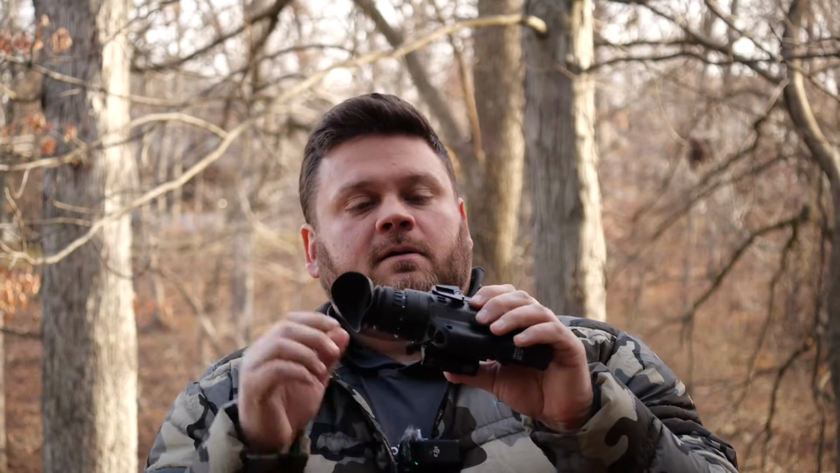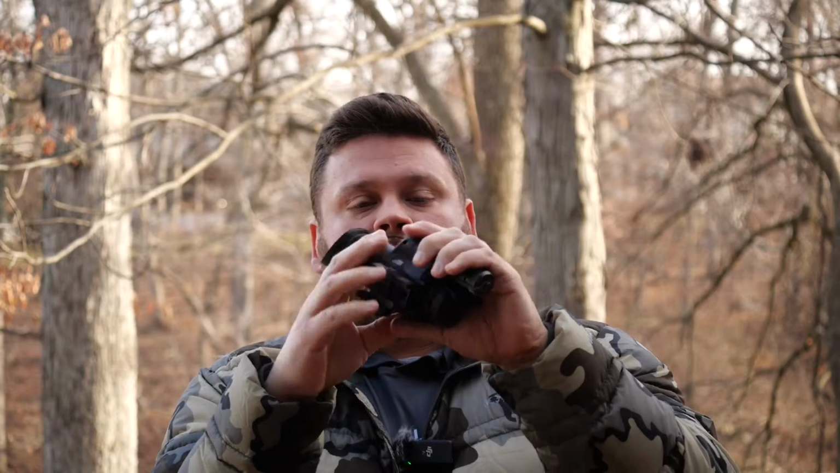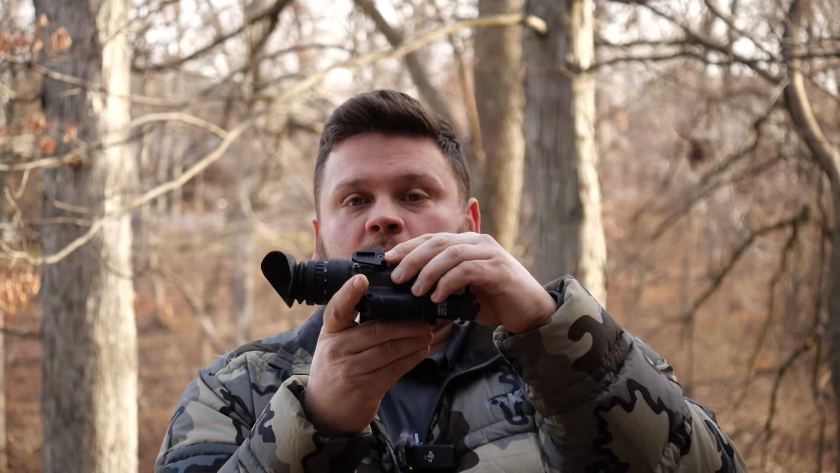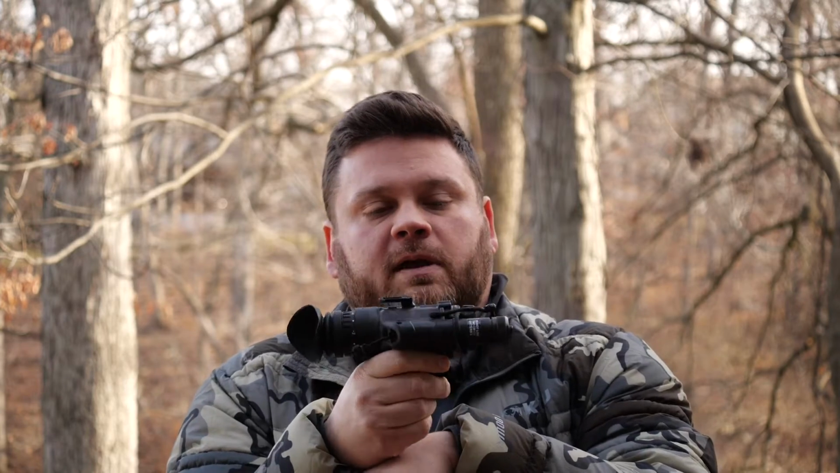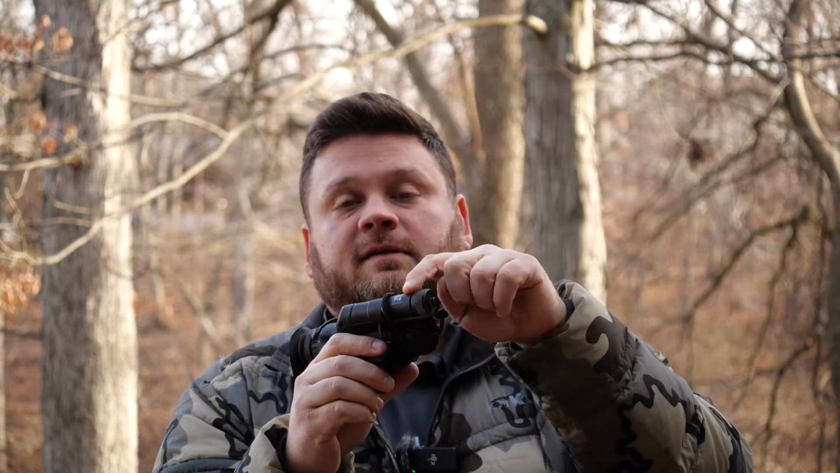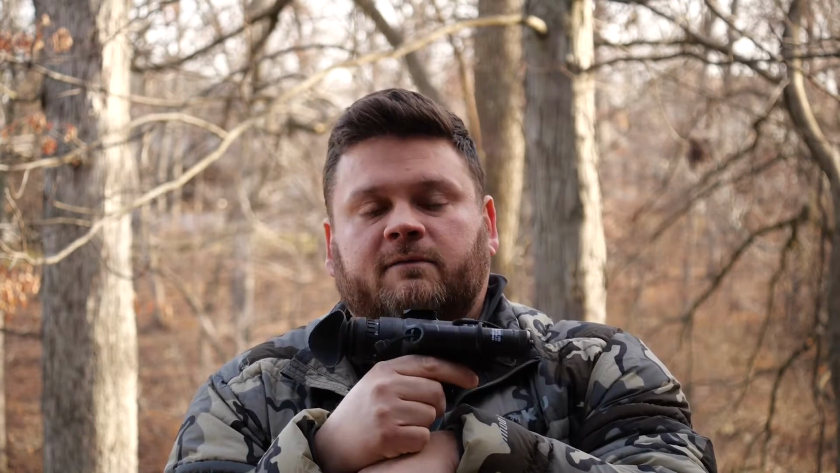Advantages. First off, it's got a Picatinny mount or the Wilcox shoe. So really neat, you can click it in and go pretty easily. It also runs 18650s, fantastic rechargeable battery. Love, love, love that. These batteries last a long time and I'm just a big fan of them.